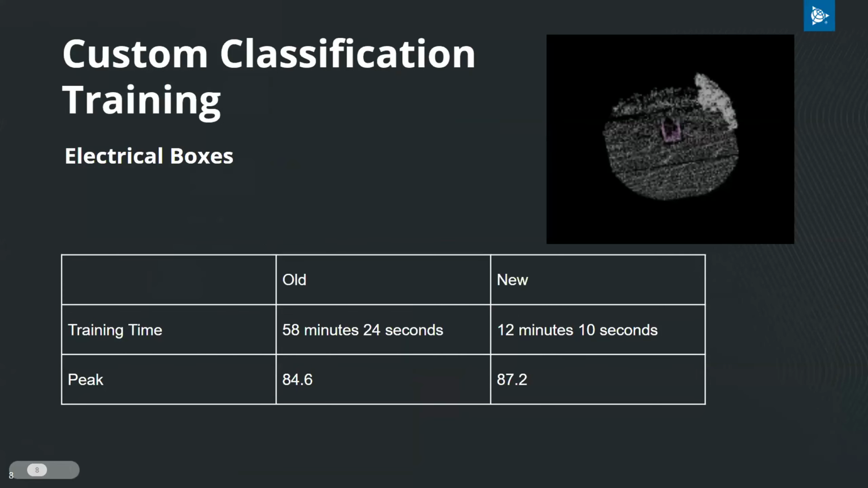An example of this improvement can be shown with a custom model for electrical boxes. This dataset involved 6 training files and 2 validation files. As you can see from the table, with the old model, the training time required to achieve a validation accuracy of 85% was almost an hour. In comparison, the new model took just 12 minutes to achieve a validation accuracy 2.5% higher.